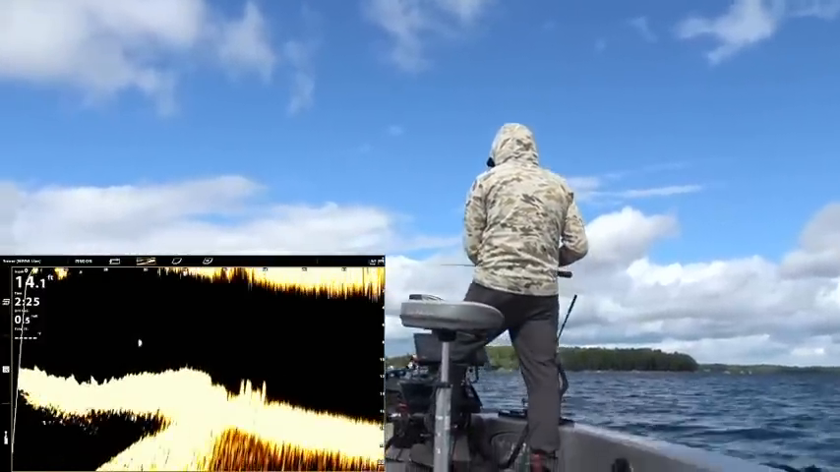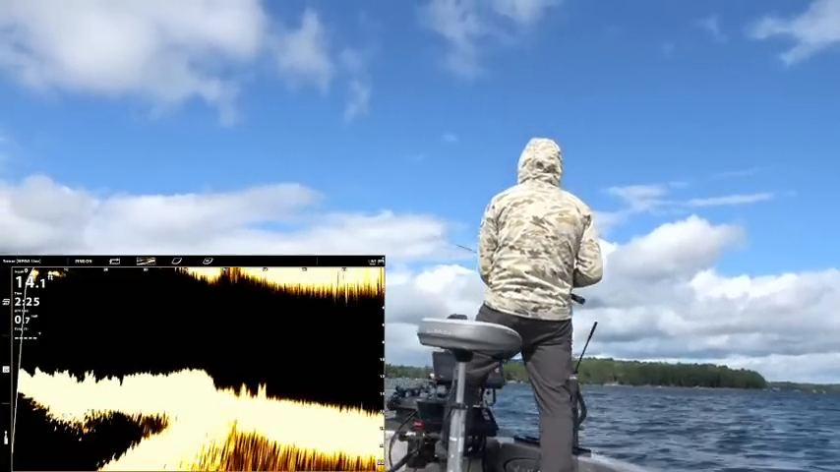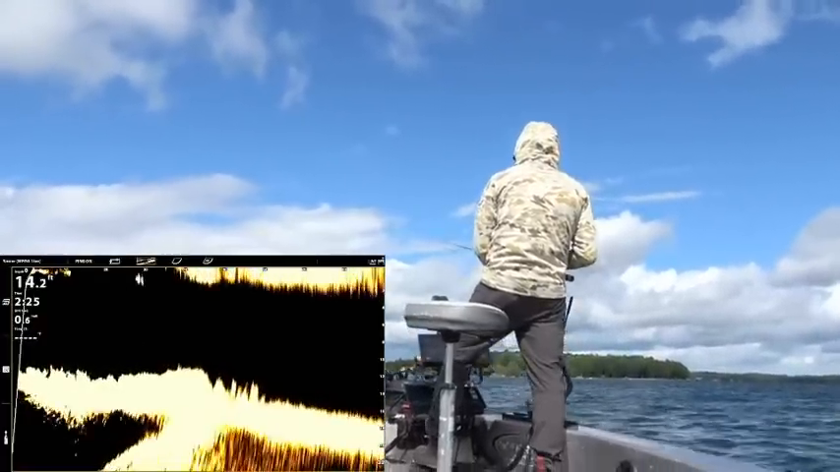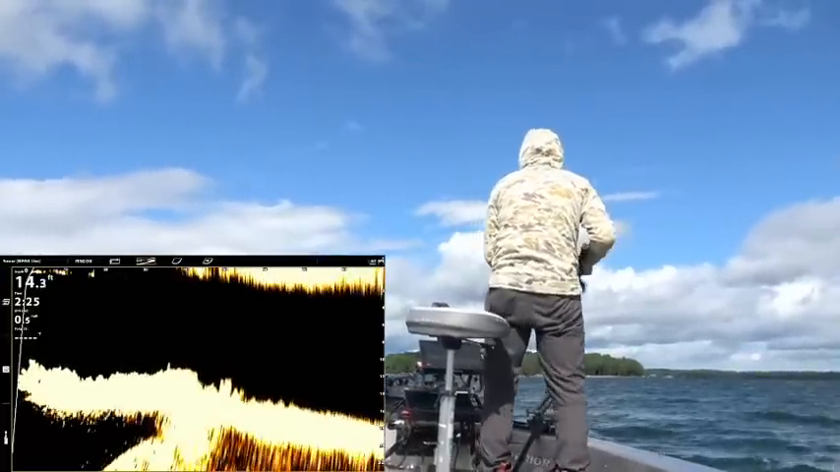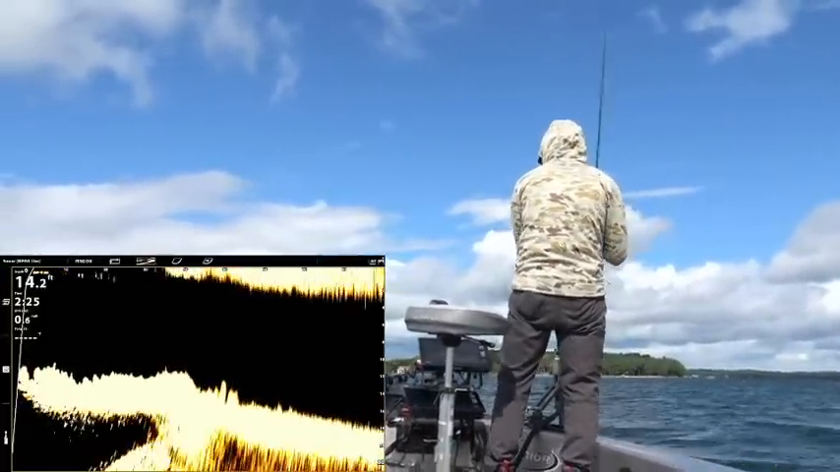Come on, dude. You guys got to bite it. Can't just look at it. What do they want? Do they need a slip bobber, a minnow, or something? Now I'm back in the thick weeds here. Or is it possible they're just a little finicky today?